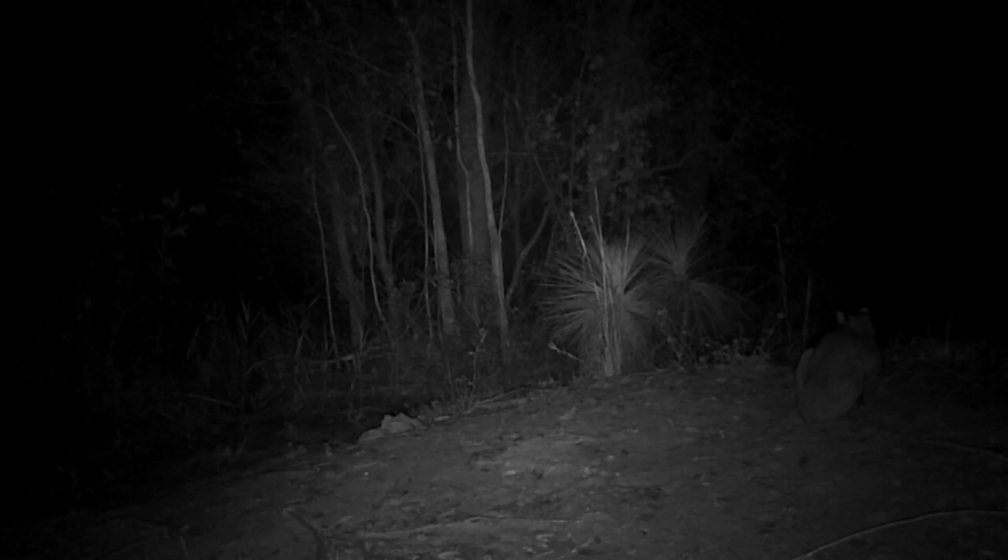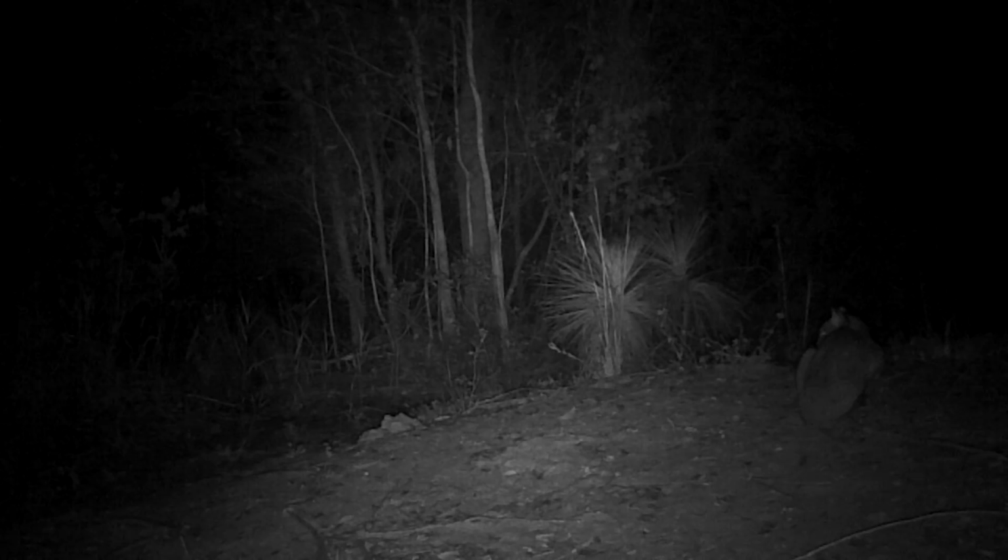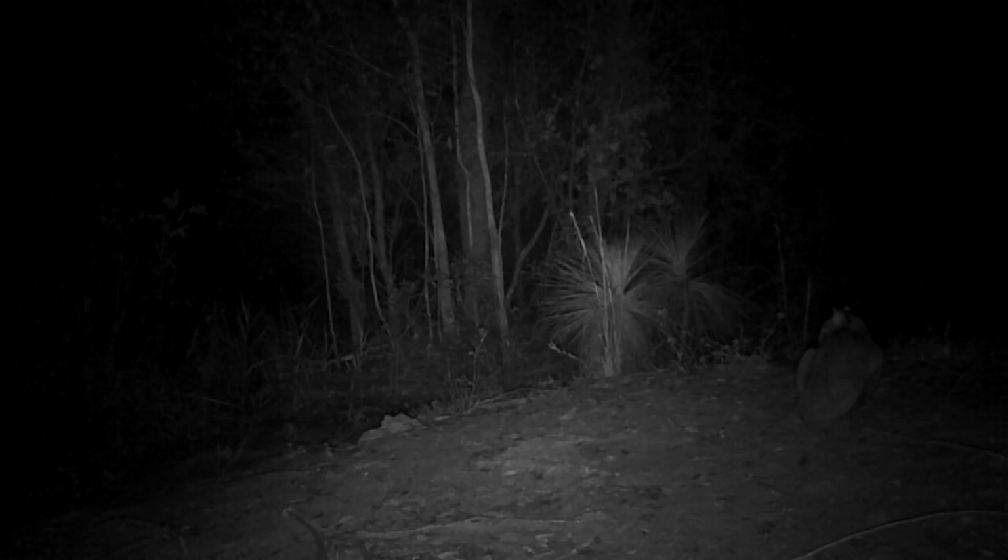He's not there very long, and then you can see it start to get up. You can see the tail kind of pop out, and you can see the black tip on the tail. And the shape of the head is definitely not a bobcat. That's the profile of a Florida Panther. It'll start to get up. You can see the tail there, it pops out, you can see that black tip on it. And off it goes.